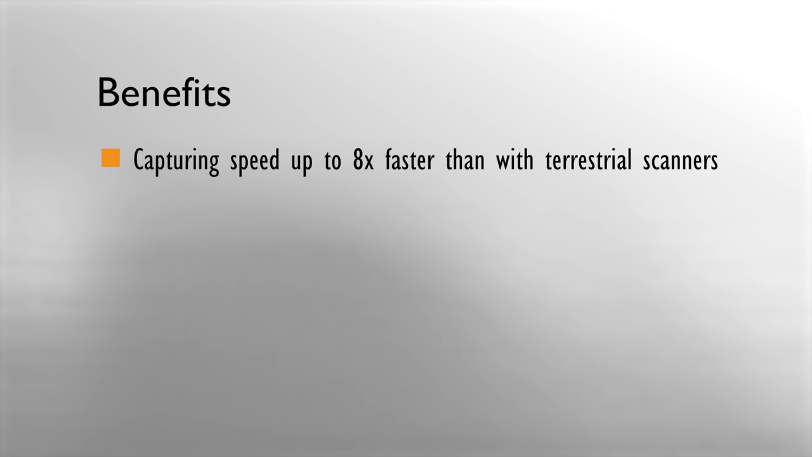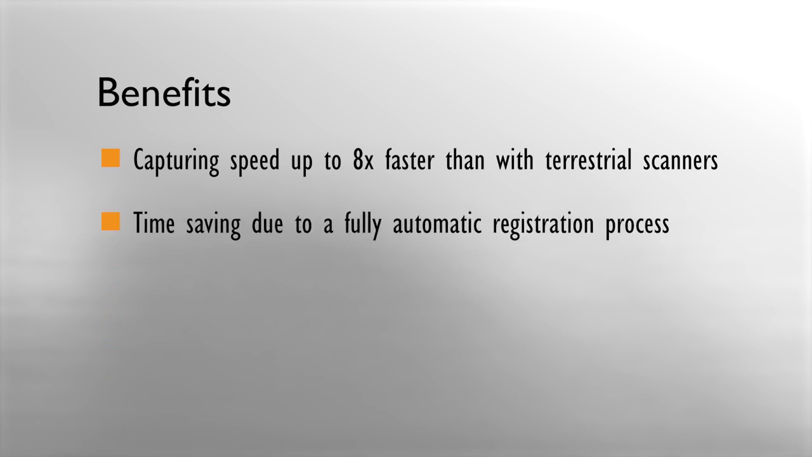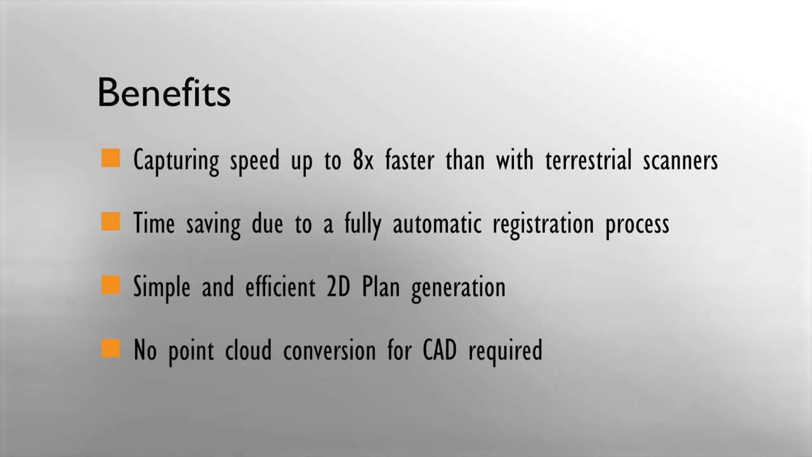Capturing speed up to 8 times faster than with terrestrial scanners. Time saving due to a fully automatic registration process. Simple and efficient 2D plan generation. No point cloud conversion for CAD required.